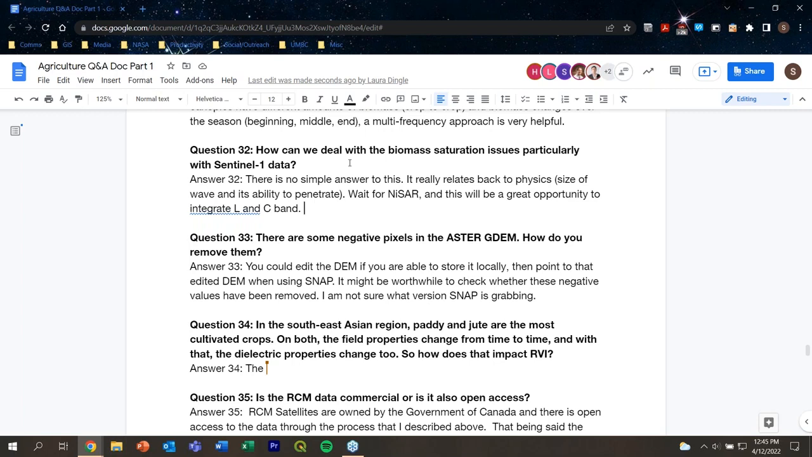NISAR, which will be coming up shortly. I think this is going to be a really great opportunity to integrate sensors like NISAR with Sentinel-1, for example, and we are going to see big dividends, and that will help address some of these saturation issues.